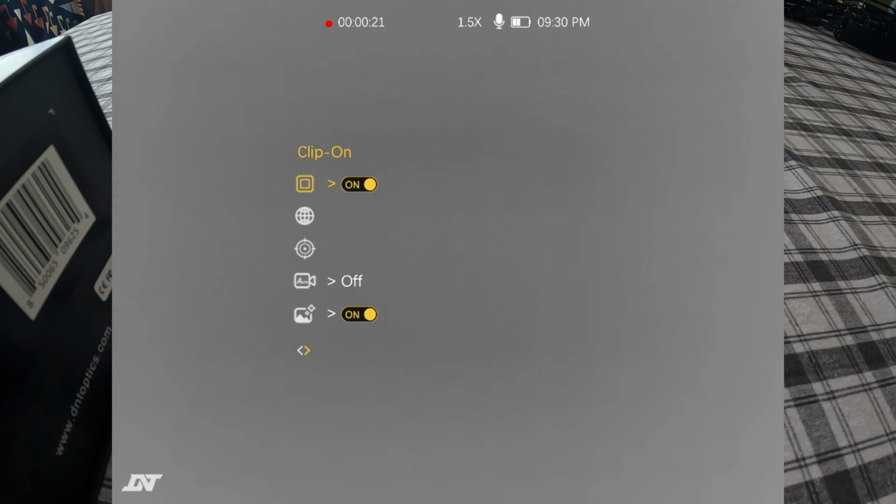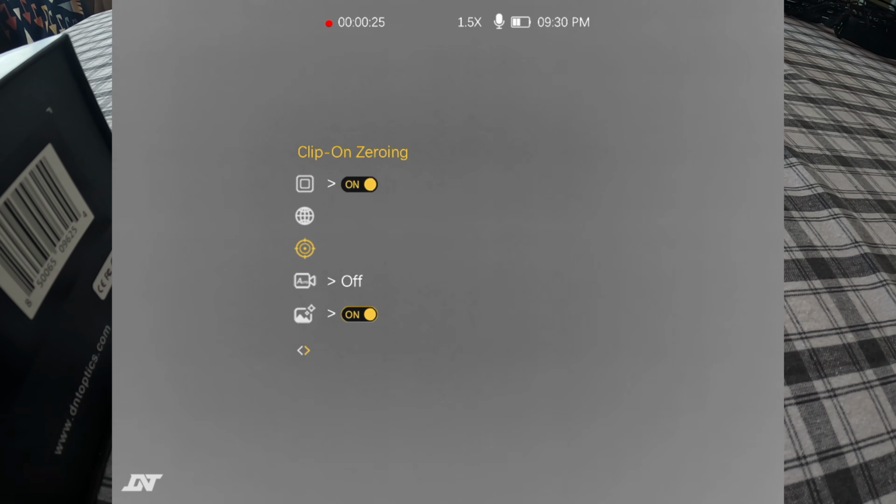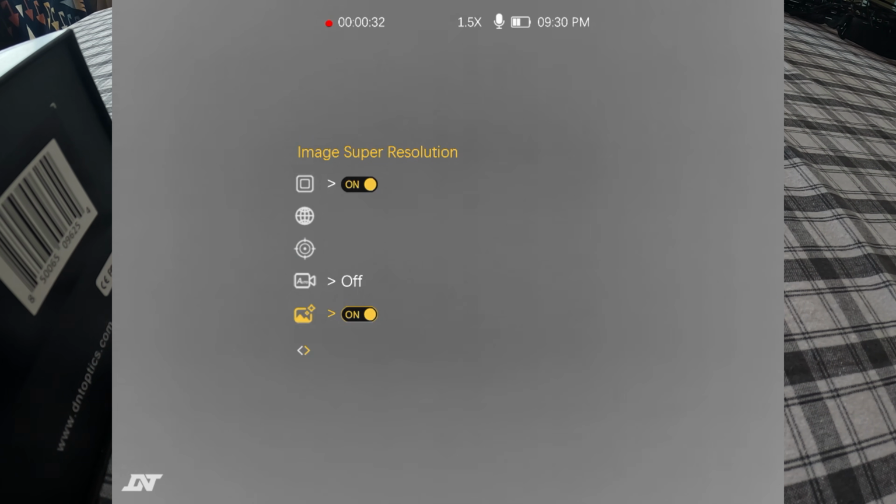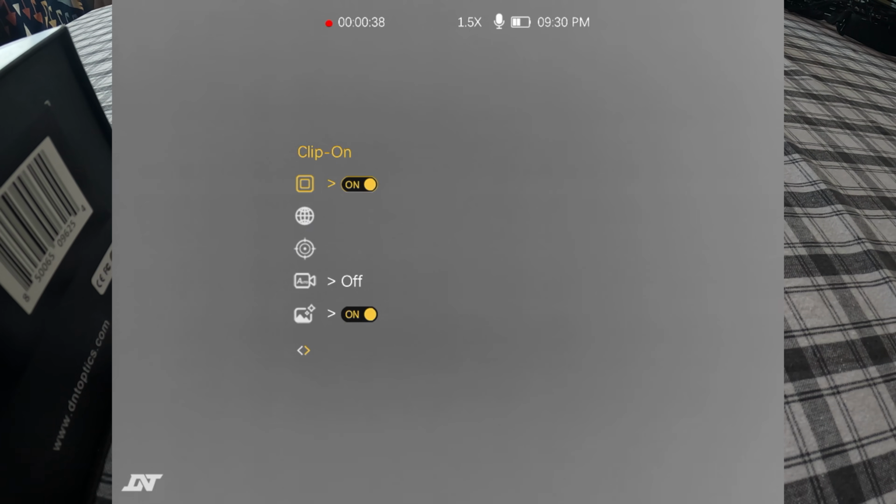But you see you've got clip-on modes, your connection modes, clip-on zeroing. You've got different zeroing functions, so you can put like an A, B, C, or D if you want to move this from rifle scope or different positions and have different zero settings. Recoil activated recording, that's important for some people. This does do internal recording.